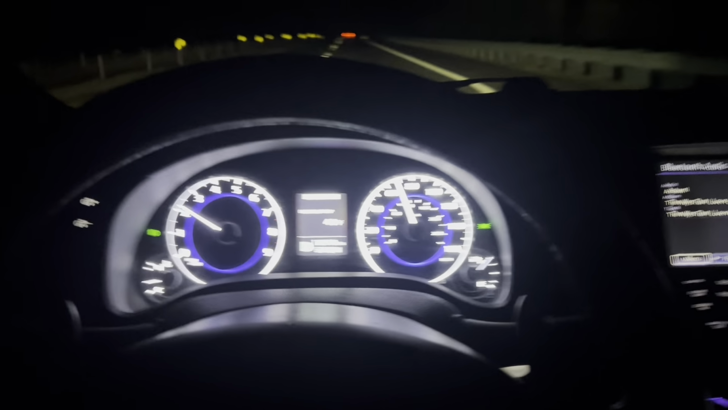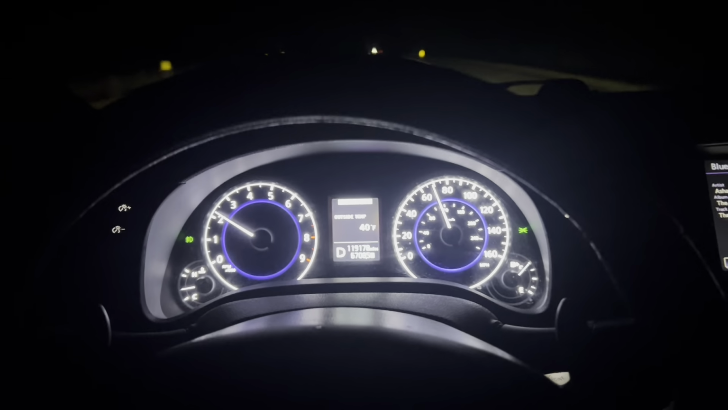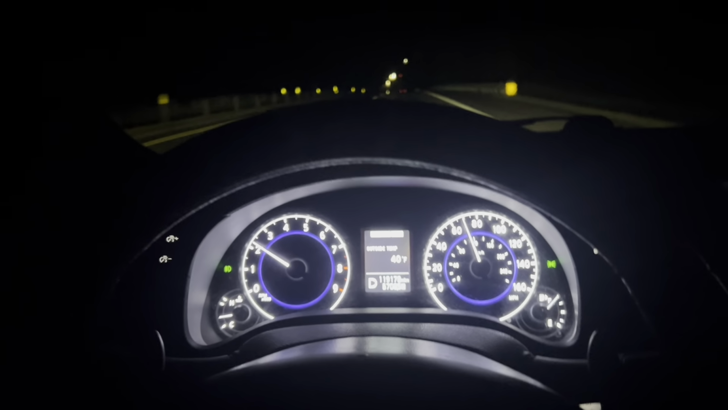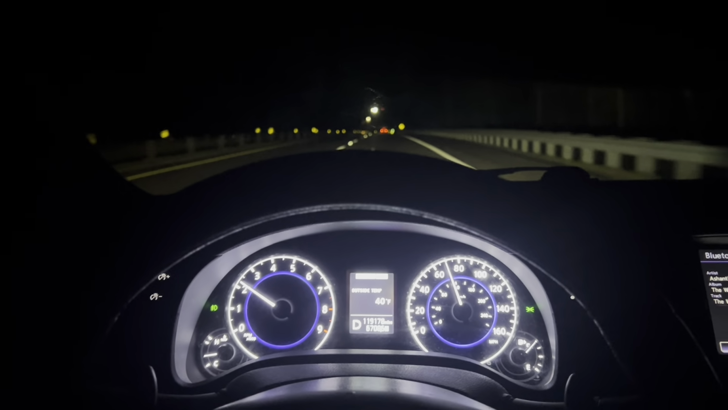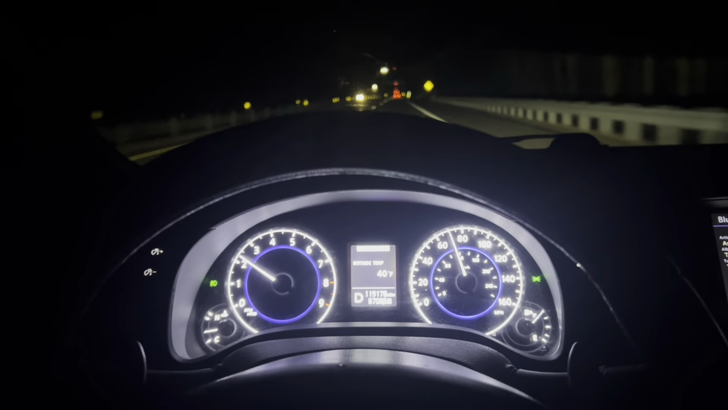So here's the nighttime, here's a night POV of the interior, and how it is to really travel in the car.